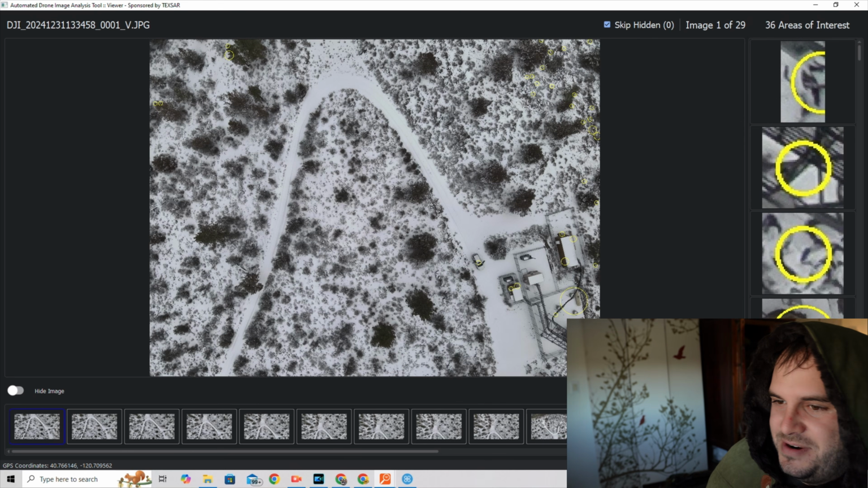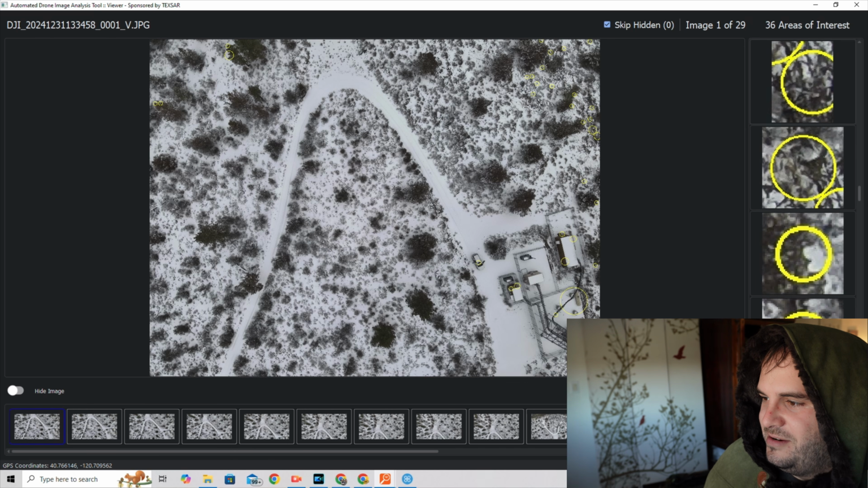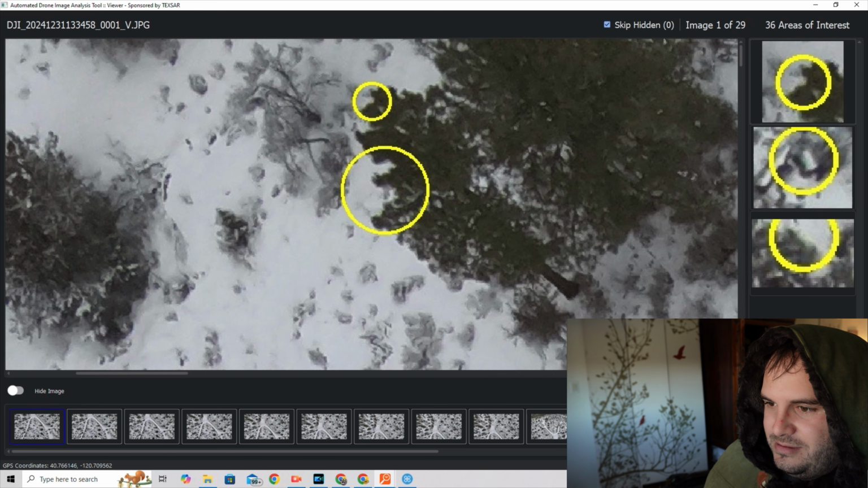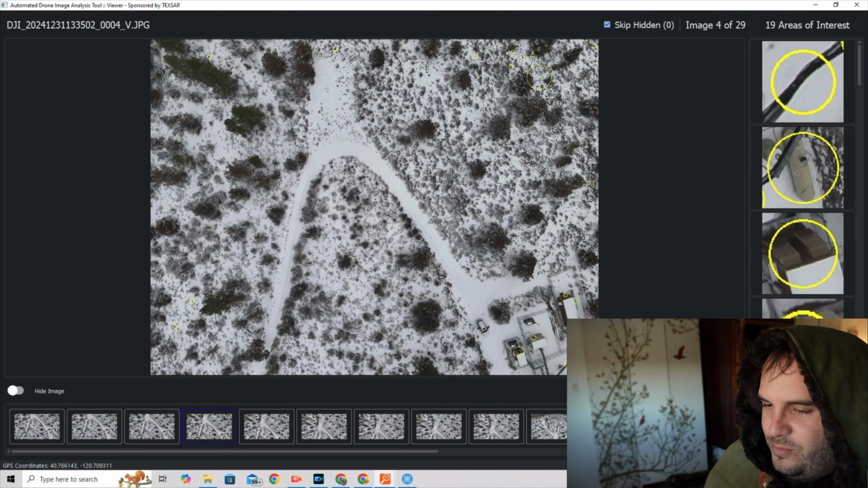And see, this is one of the things I was very interested to see, because it throws off all of this information right here. It's picking out all sorts of different little anomalies and whatnot. Yeah, I think this is going to be just information overload as well.